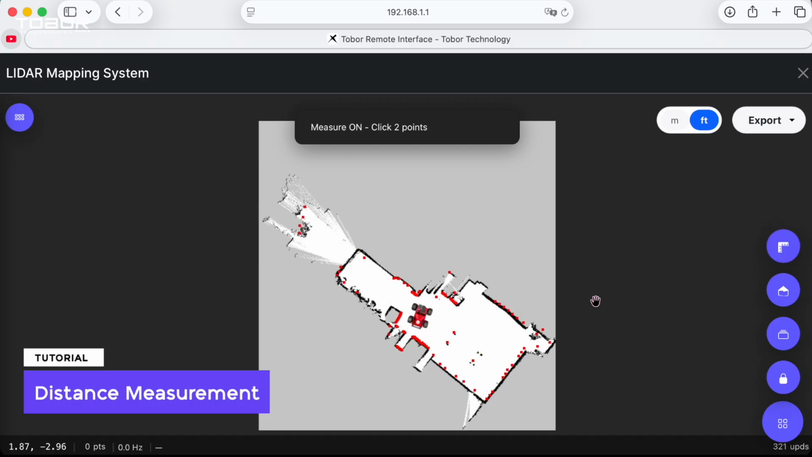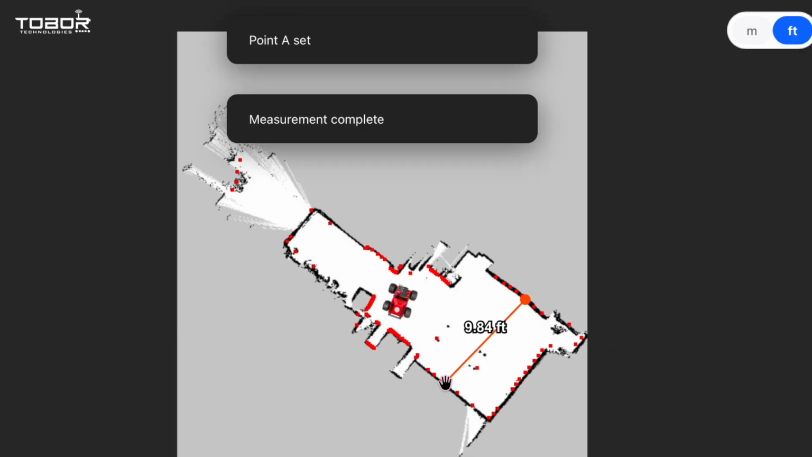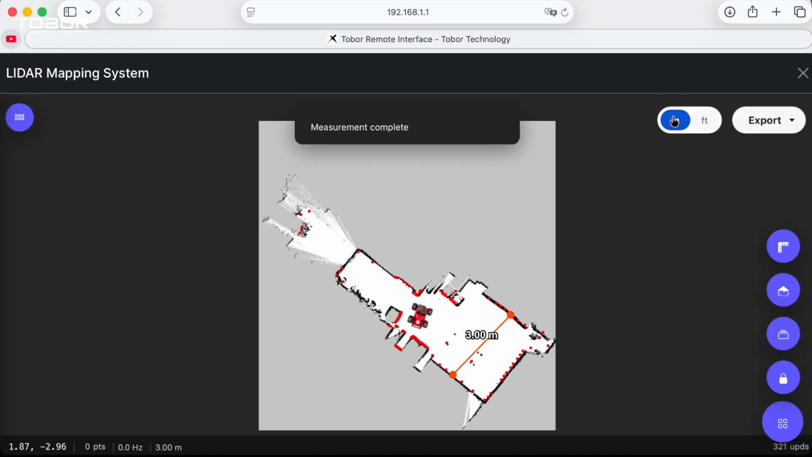Let's move on to distance measurement. Simply click to mark your starting point, then select the end point. The exact distance will appear instantly in the center. You can also switch units between meters and feet as required.